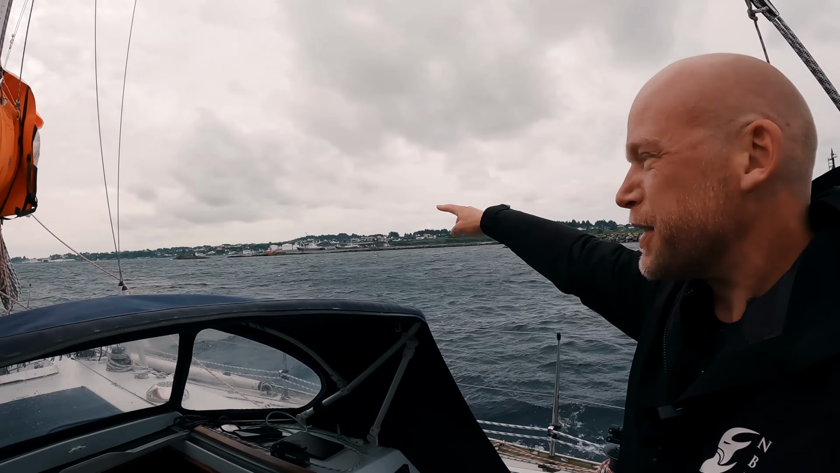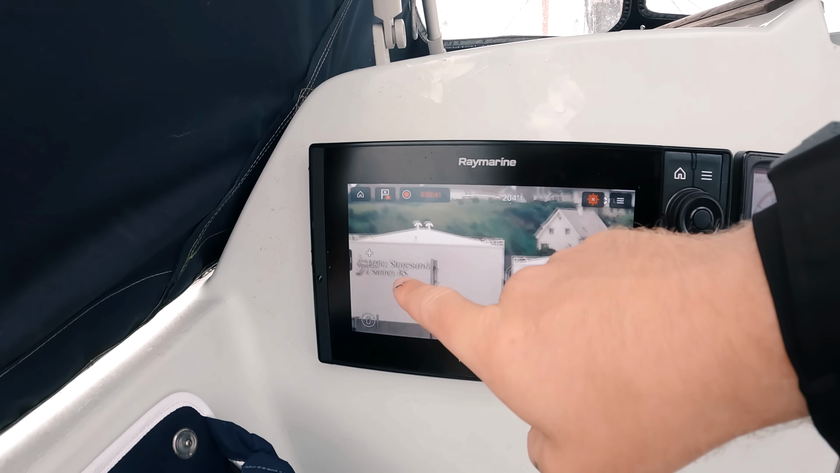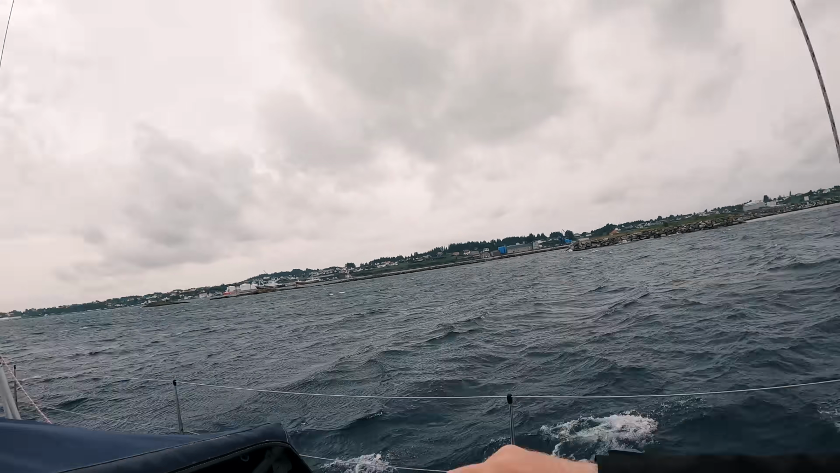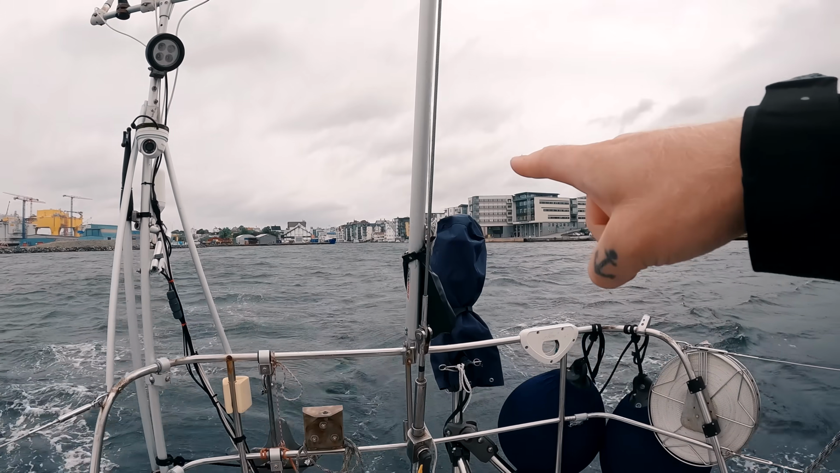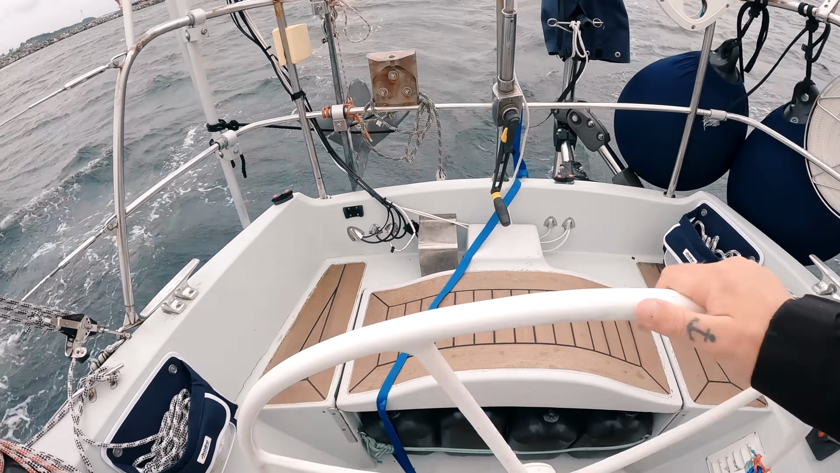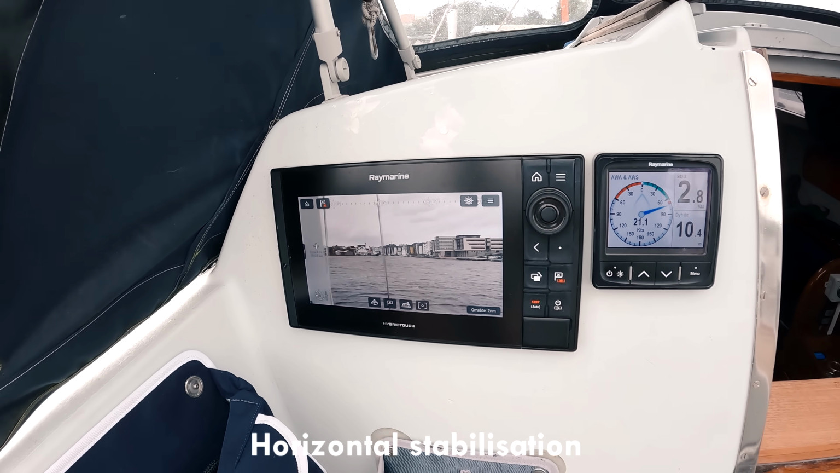So now you can see those big tanks over there. And that's actually the tanks. You can see clearly the text here. All the way zoomed in. That's the tanks. Another cool feature is that the camera is now pointed at the entrance of Haugesund, as on the camera here. And if we turn the boat around, you can see the camera is always pointing to the same direction.